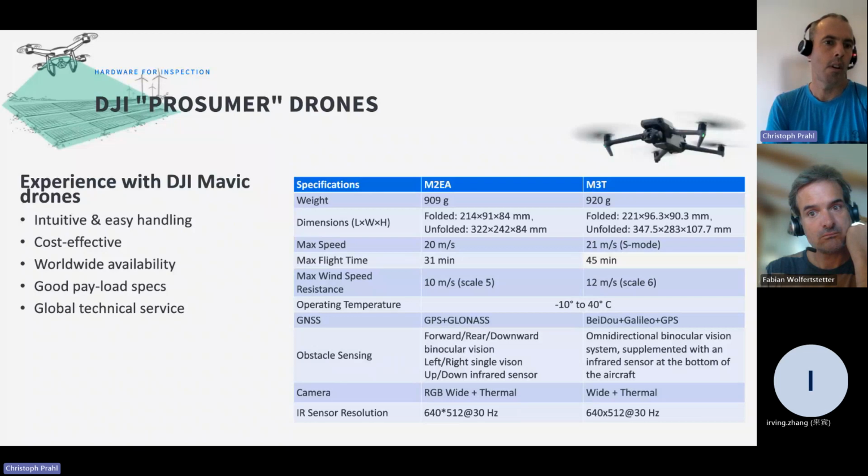They are cost effective, they are available worldwide, and normally with these rather small drones, you have no issues with flight permissions. Still, they have very good payload specifications regarding the infrared and the visual camera. And if you have any problem, they are available and you get good service.